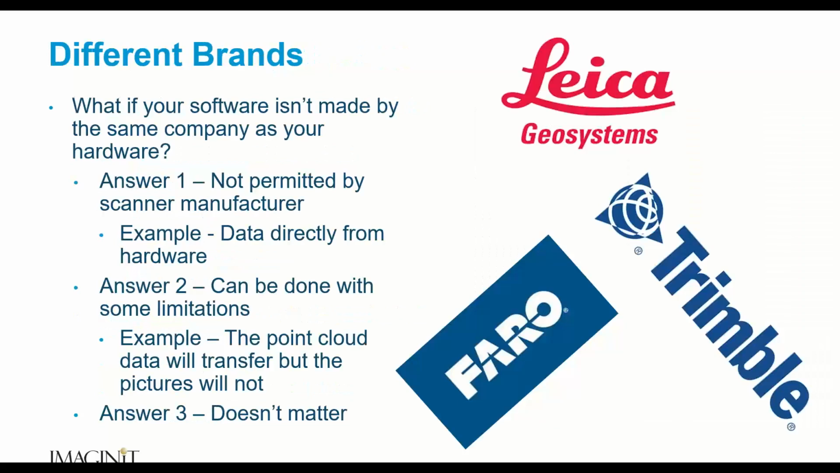All right. What about different brands? What if your software is made by the same company as your hardware? What do you do then? And maybe what if you don't have hardware, but your scan provider kind of threw a file at you and said, here you go, and you're throwing your hands up in the air going, what do I do with this? Well, depending on the file provided or the hardware used, the scan may not be permitted by the scanner manufacturer. For example, if you take data from some scanners and try to dump it directly into another software, sometimes it just won't work.